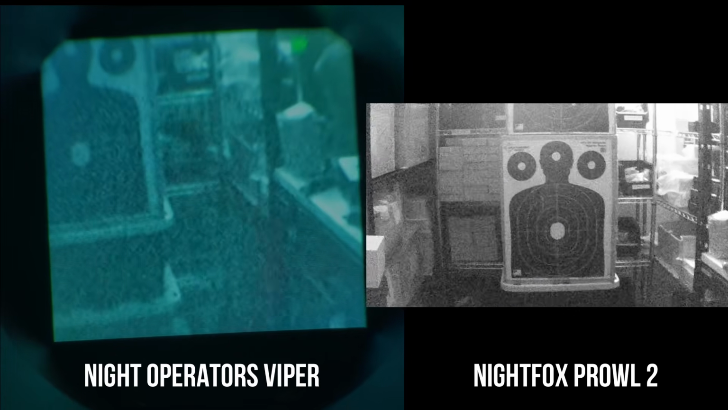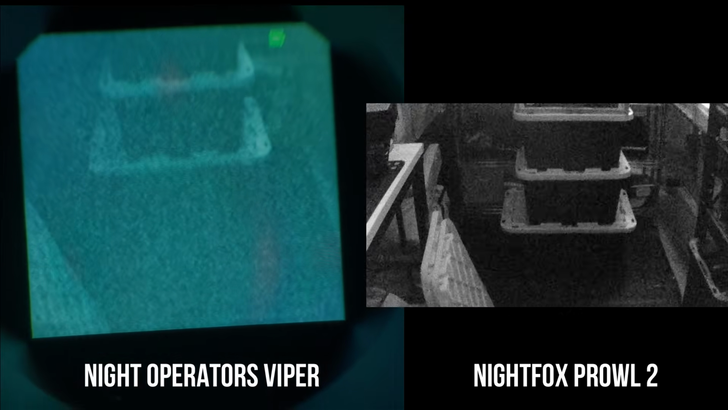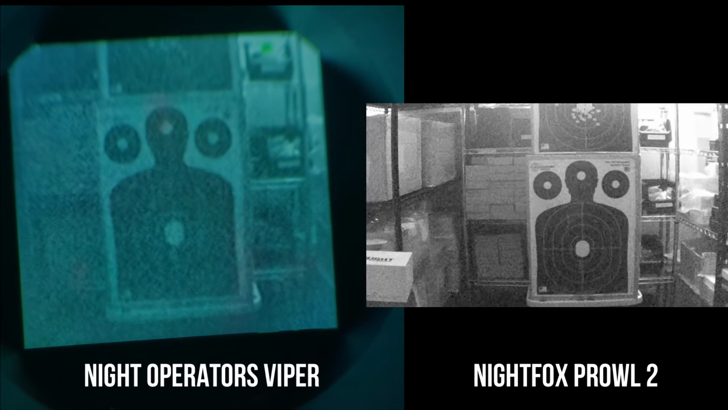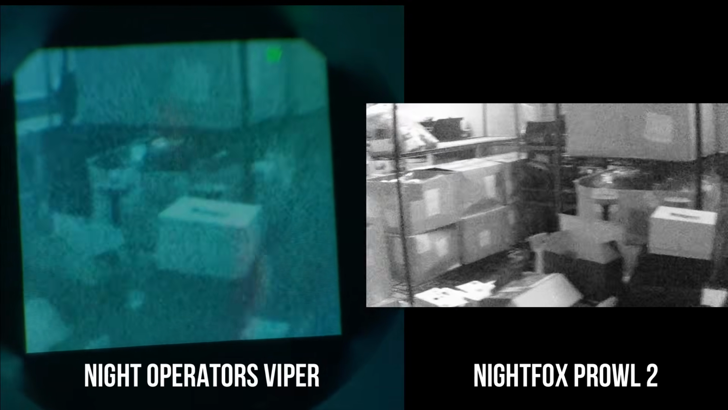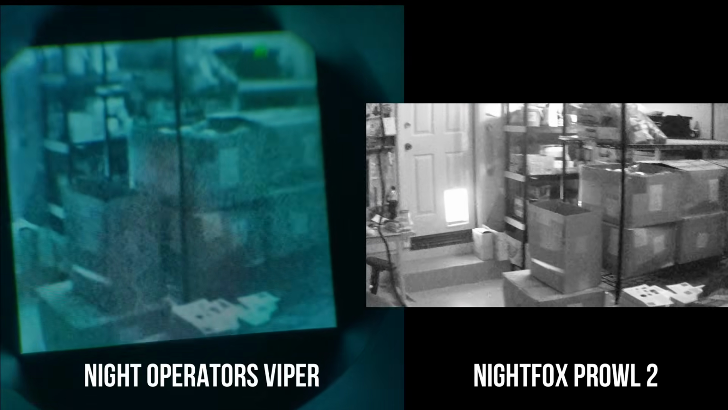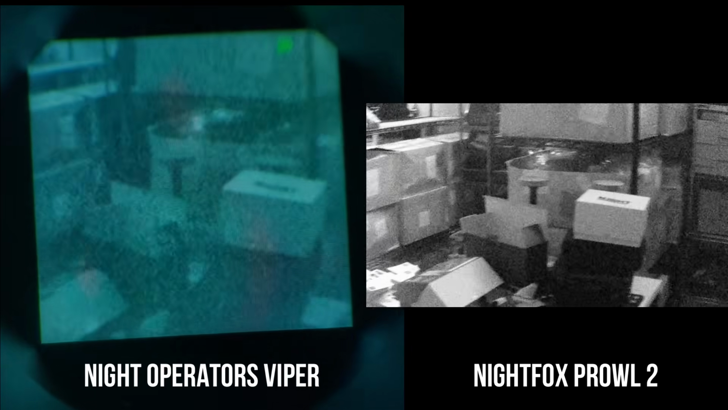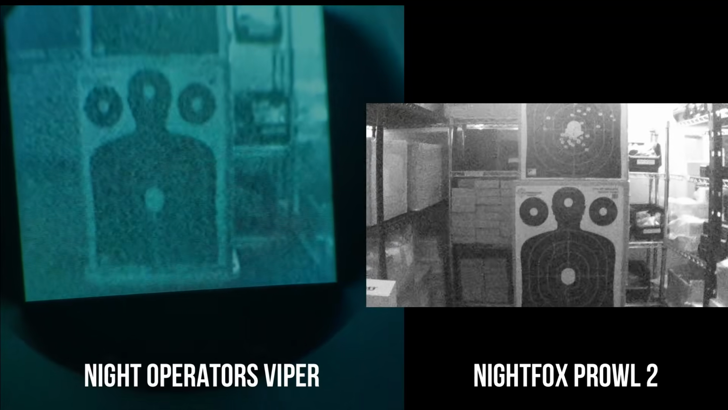Now we're going to talk about just the digital night vision performance alone. Both of these devices represent the budget side of the digital night vision market and are both going to be heavily reliant on IR lighting in most circumstances. The performance of the Nightfox Prowl 2 is slightly better compared to the Night Operator's Viper, so there is an advantage here, and if you are concerned about having an IR signature, then you will be less reliant on IR lighting with this device compared to the Night Operator's Viper.